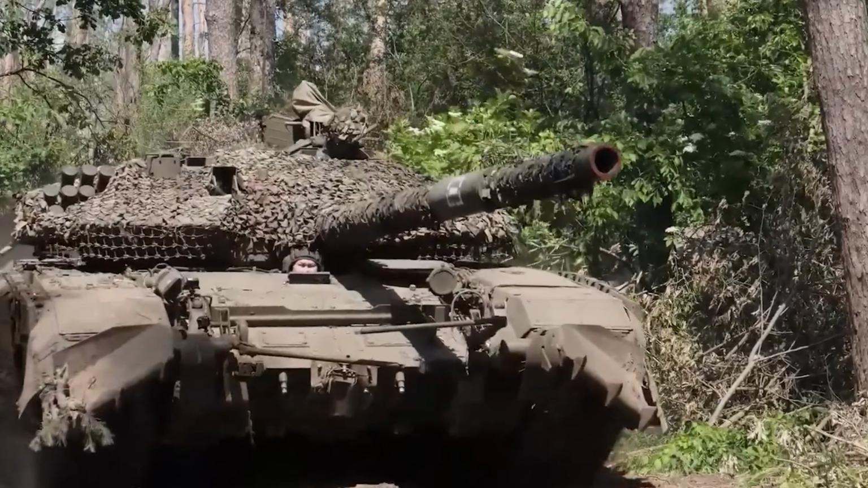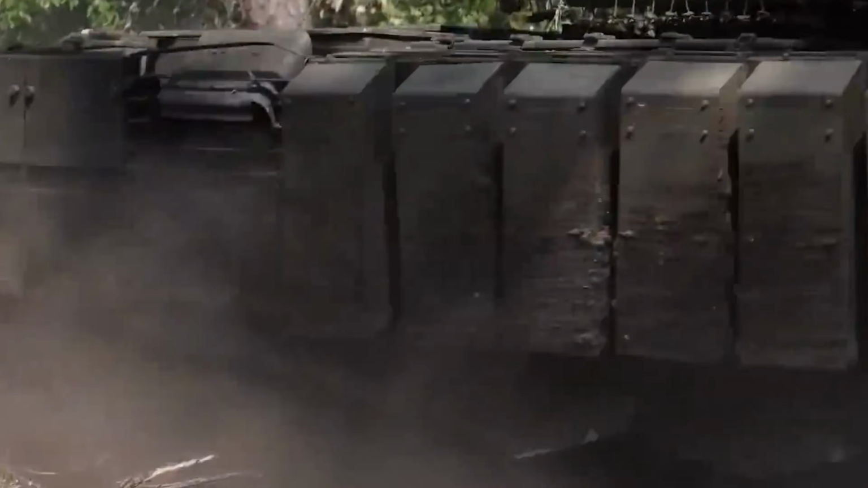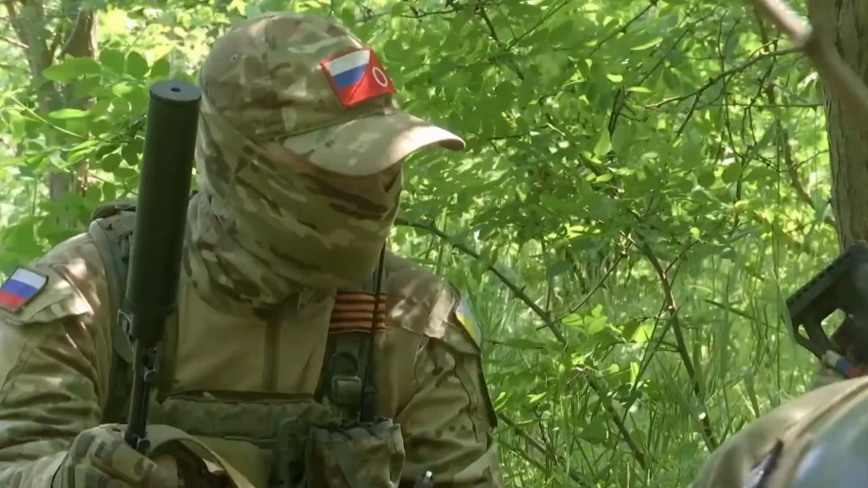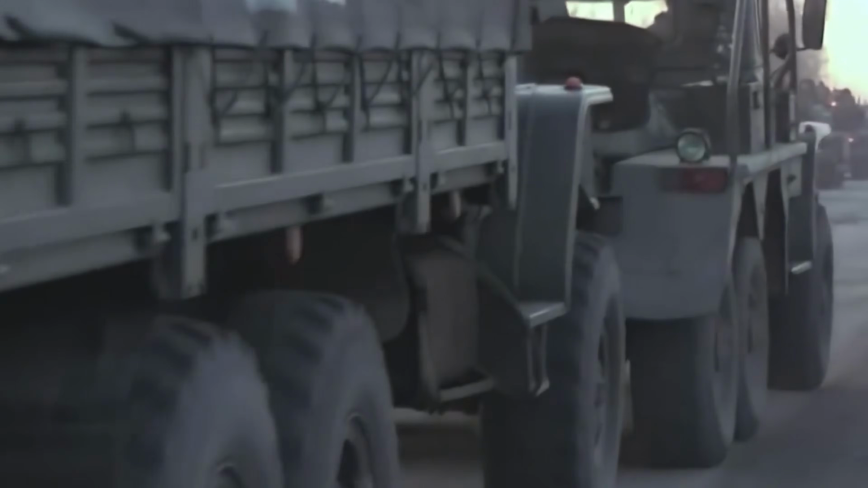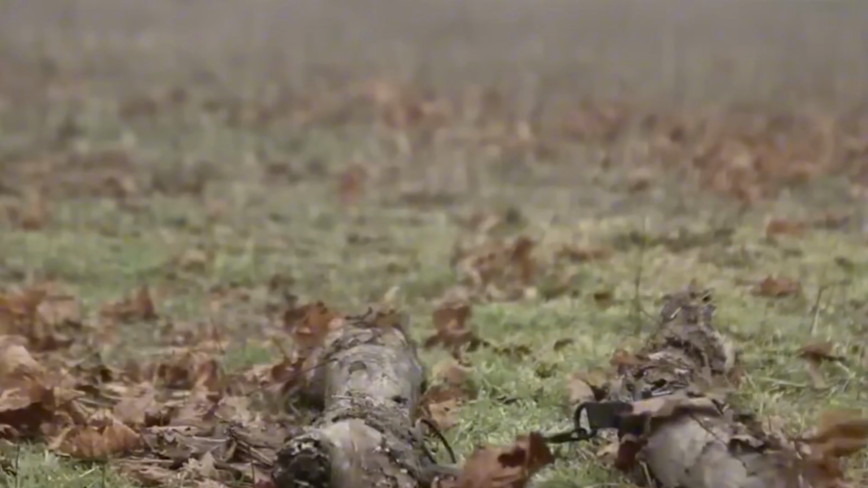A communication antenna placed near a tree line, a temporary shelter hidden beside a broken wall, shallow foxholes, abandoned equipment, and a small supply point close to the route. These were not major targets in the traditional sense. None of them looked as important as a truck or an armored vehicle. But together, they formed the support network that allowed the frontline position to keep working.